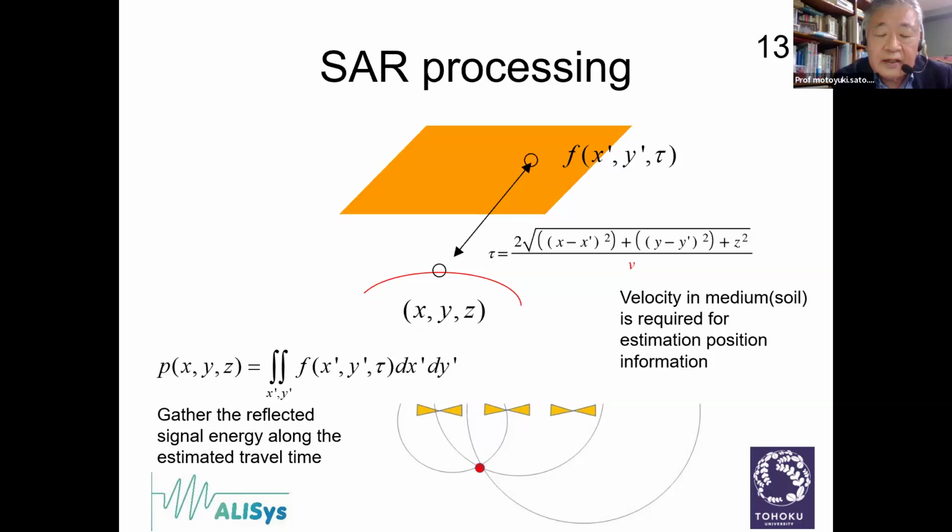This figure indicates how SAR processing works. We can measure the distance from the transmitting and receiving antenna position to the target. What radar can measure is the travel time from the antenna to the target.